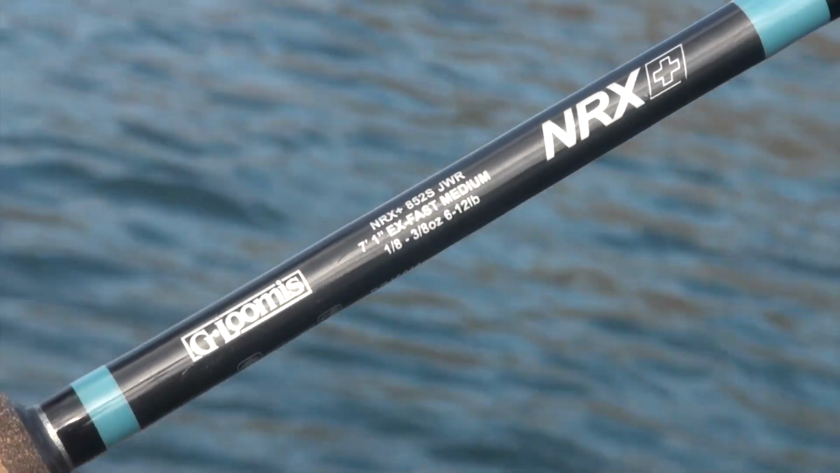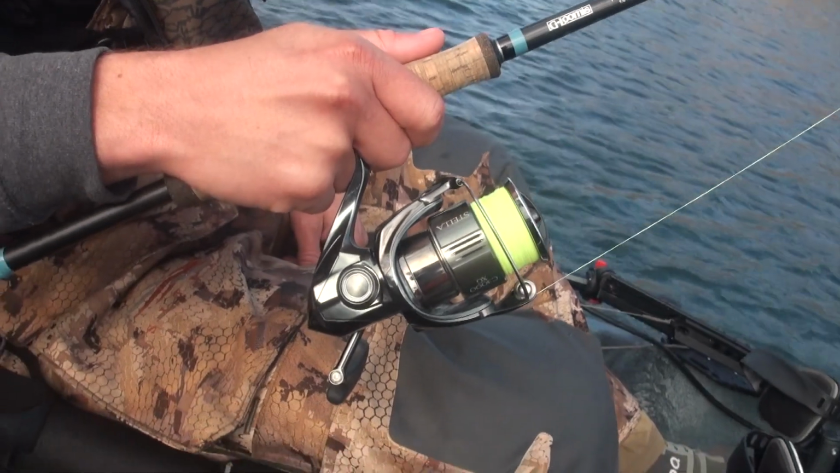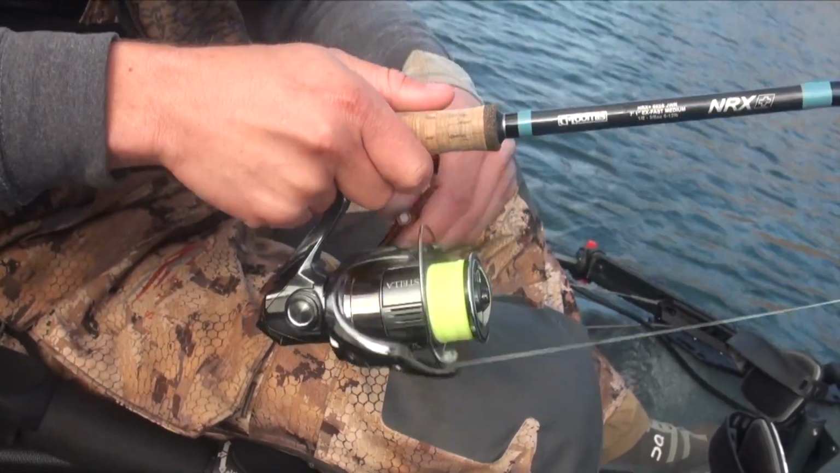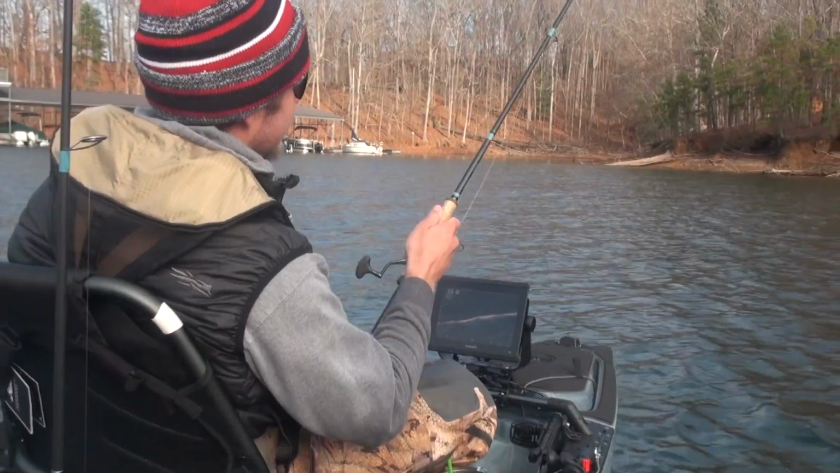With a Stella 3000 XG, and then 10-pound Power Pro V2 and Moonshine with a 12-pound Seaguar Tatsu leader.